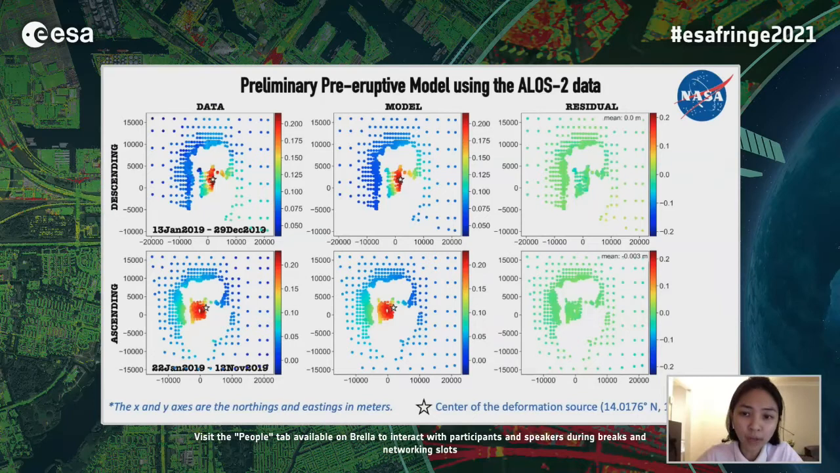So modeling our quad-fringe dataset using Altar was very quick. It only took us a couple of hours on my local machine, and we found that there's this northeast-southwest striking ellipsoidal body, which is located east of the volcano island at roughly 4 kilometers depth. And this slide that you can see here is one of the exact slides that we sent to PHIVOLCS during the peak of the crisis.